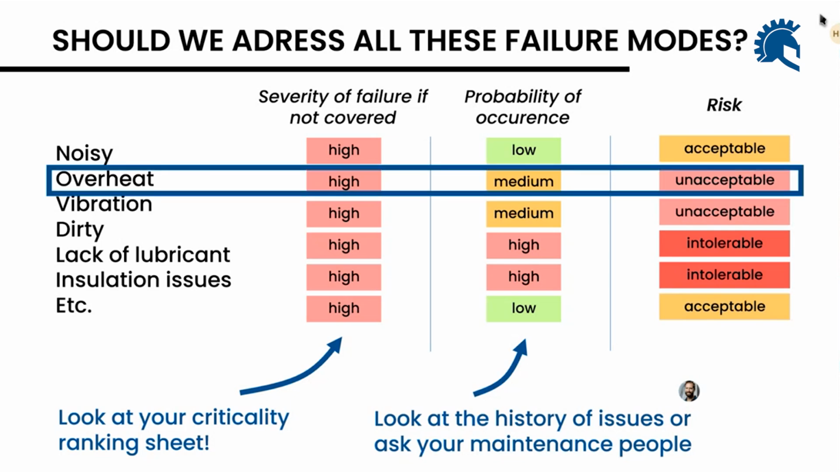What are we going to do with overheat? Since we consider it unacceptable, what are we going to do? So we're going to try to answer that question throughout this webinar, of course, but it's really very important to put overheat back in context among all of the other failure modes. Very important.